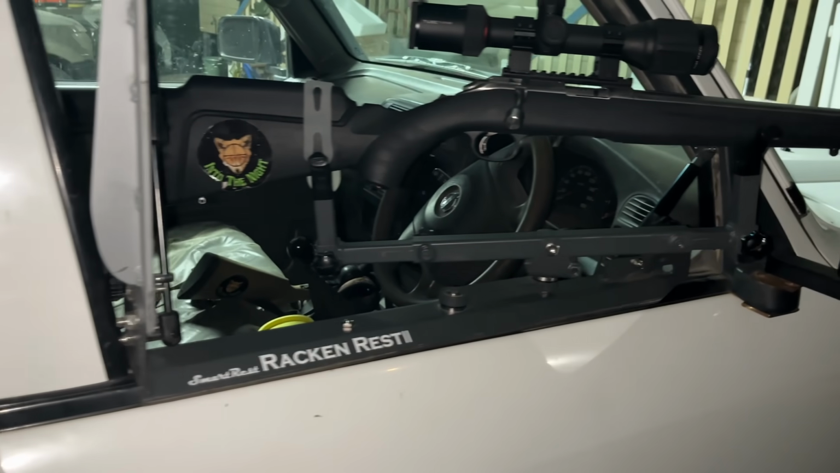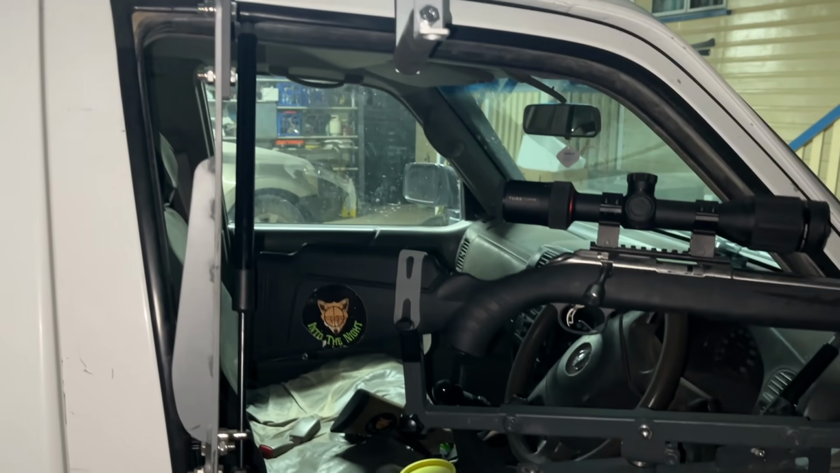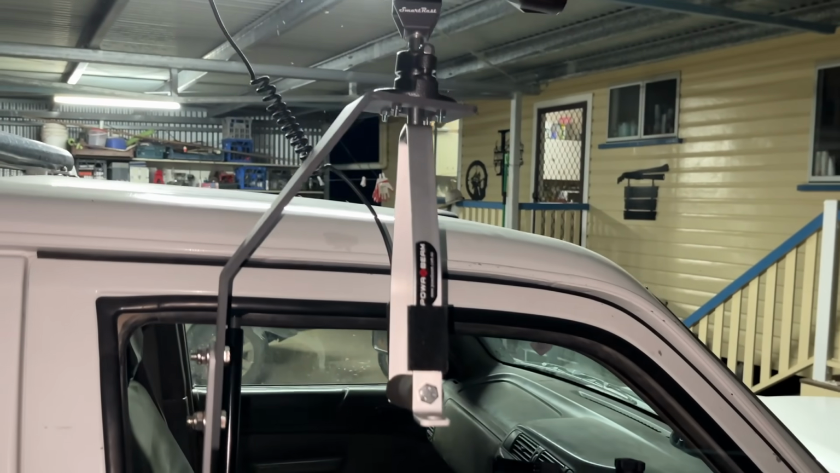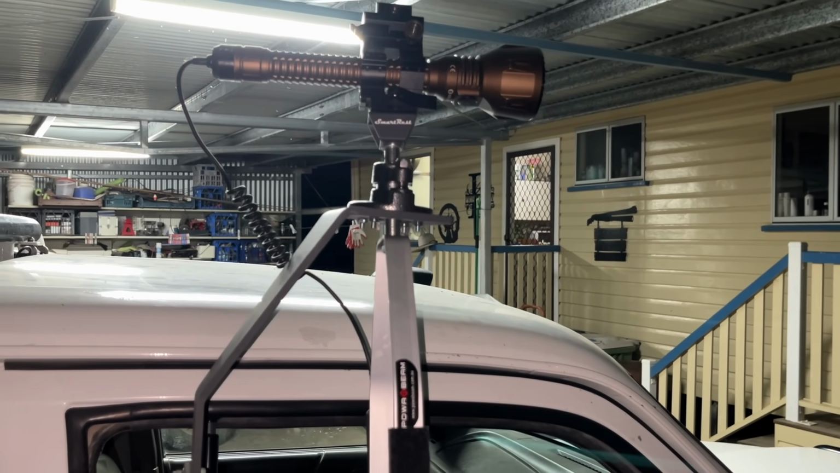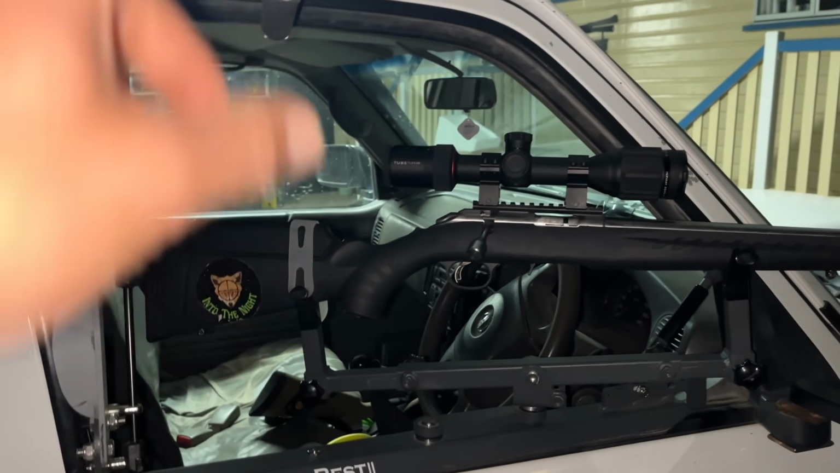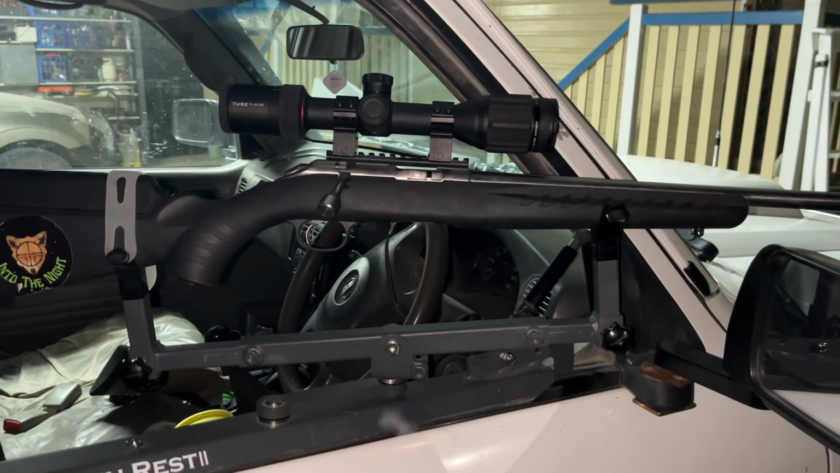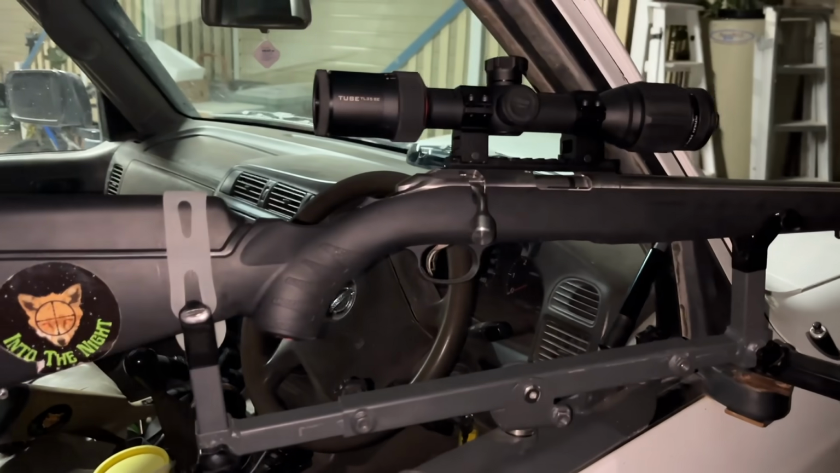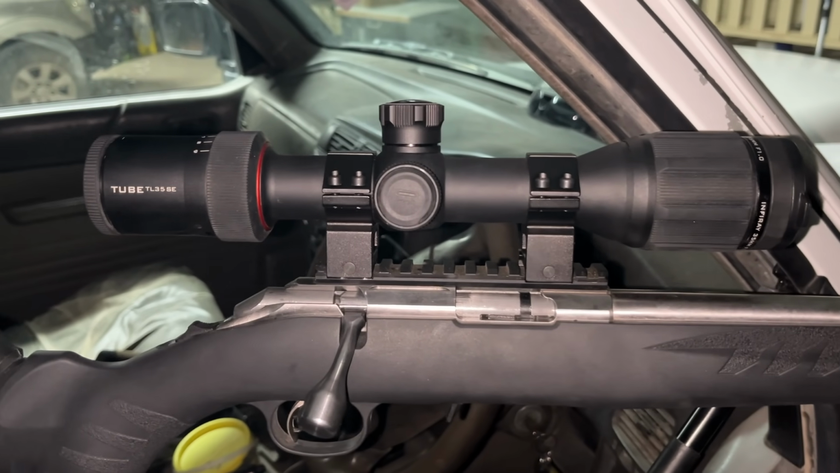So I'm taking out the Rack and Rest 2 from Smart Rest, the Eagle Eye hunting gear sent out, and got my Olight Javelot Turbo up the top as well. So hopefully soon I might have another thing to put up on there, but I'll update you on that once I know a bit more. So yeah, I'll just go and see how this little scope performs.